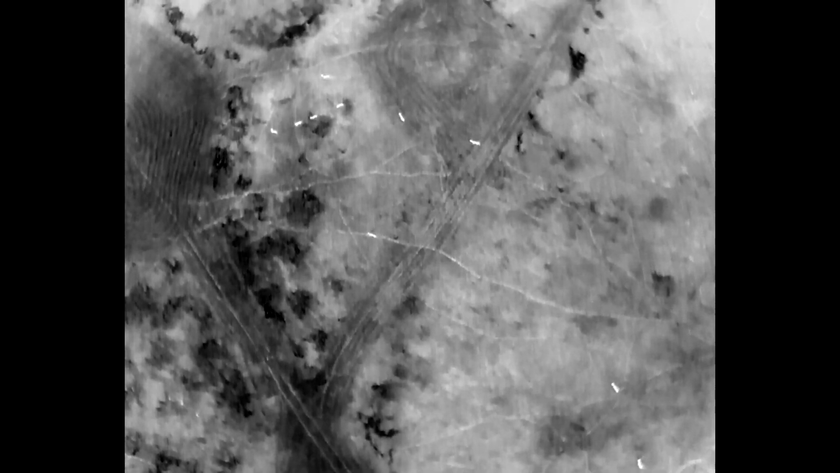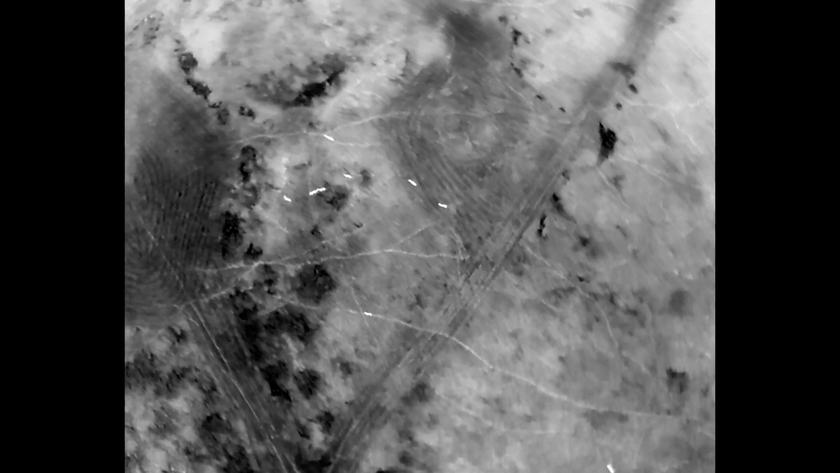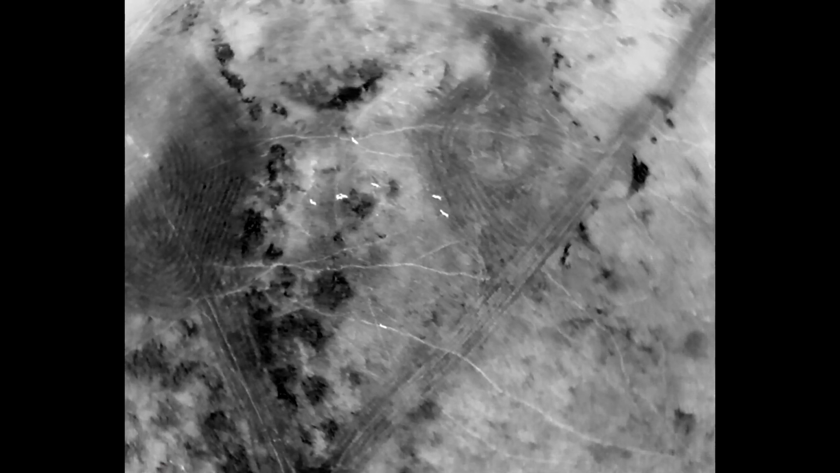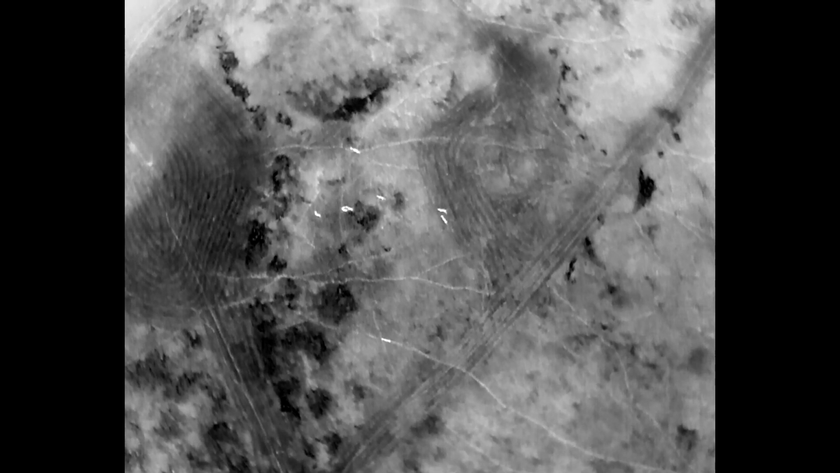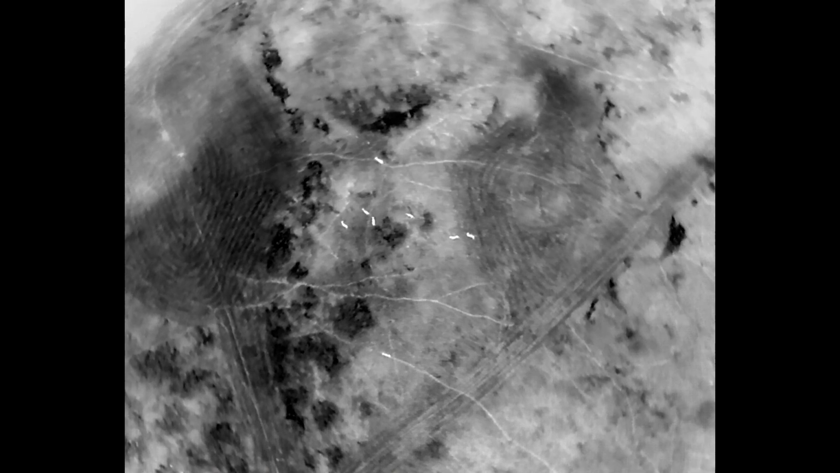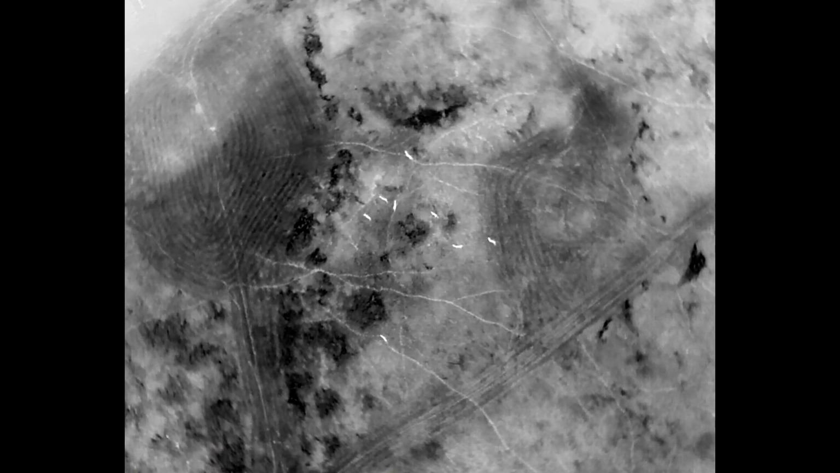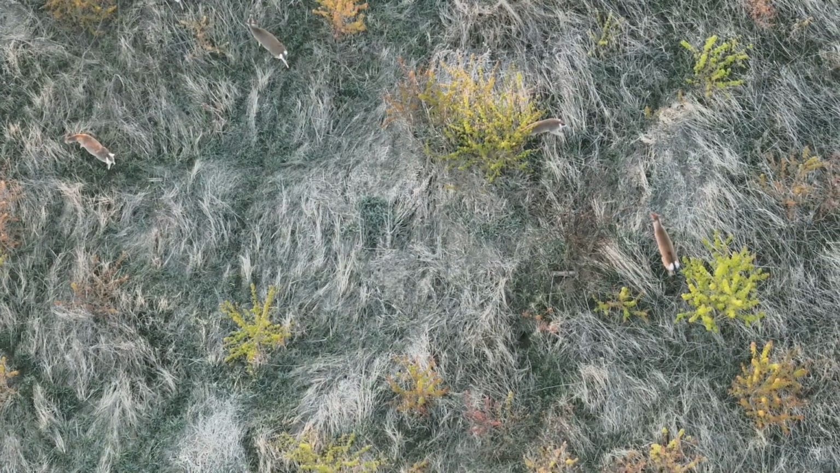Some of the deer are staying on the trail here. Some have moved off the trails. They're catching up with each other, and it reminds me of, while bow hunting, when we shoot a deer and then we help each other out track it. That's kind of like what we did.